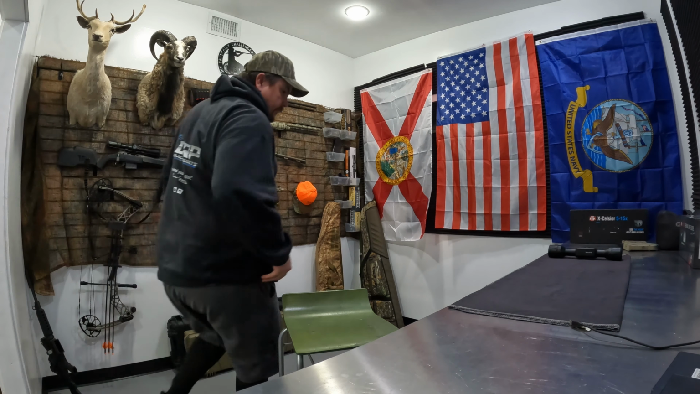Once I got to Andalusia, about 1 o'clock, we met everybody: the guides, the landowners, the people putting on the hunt, and the attendees like myself. We were all out at the range and we were able to sight in our rifles and make sure we were all on zero.